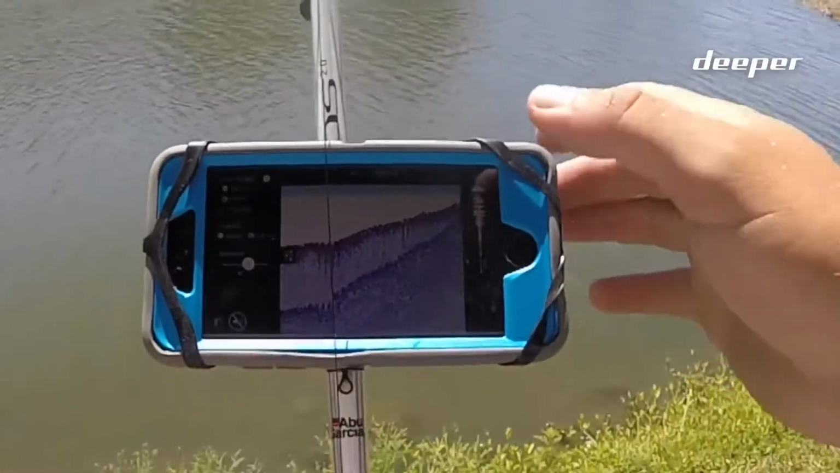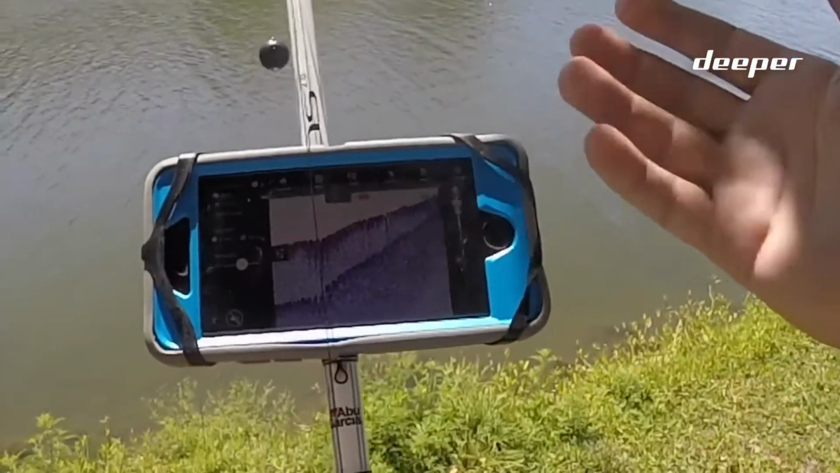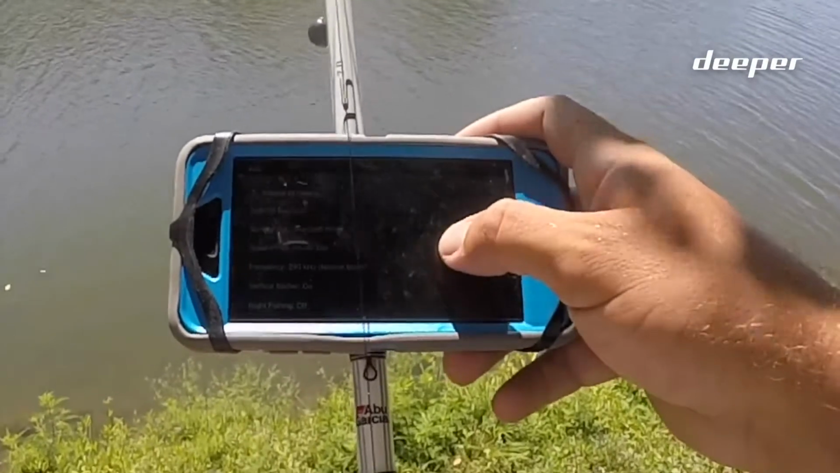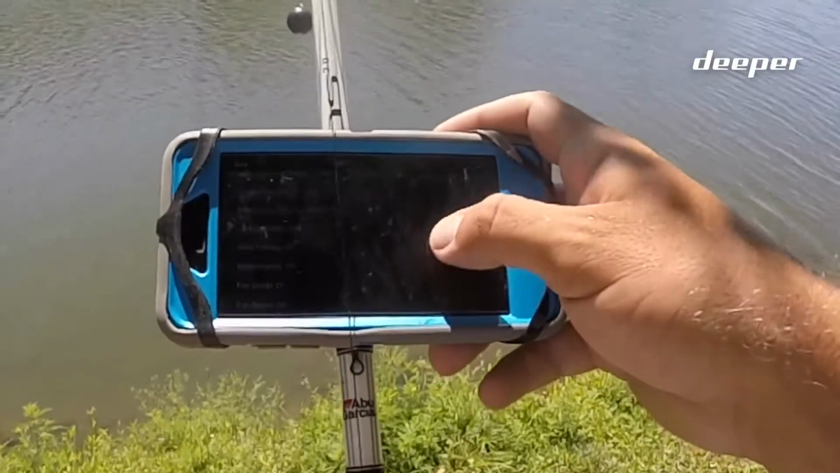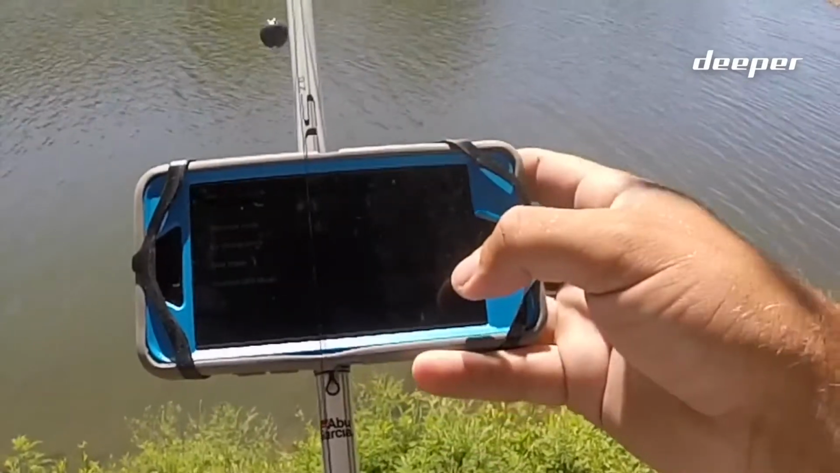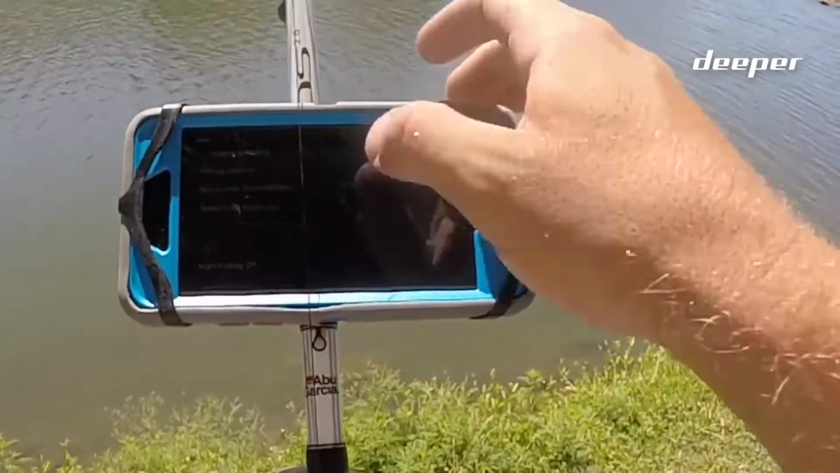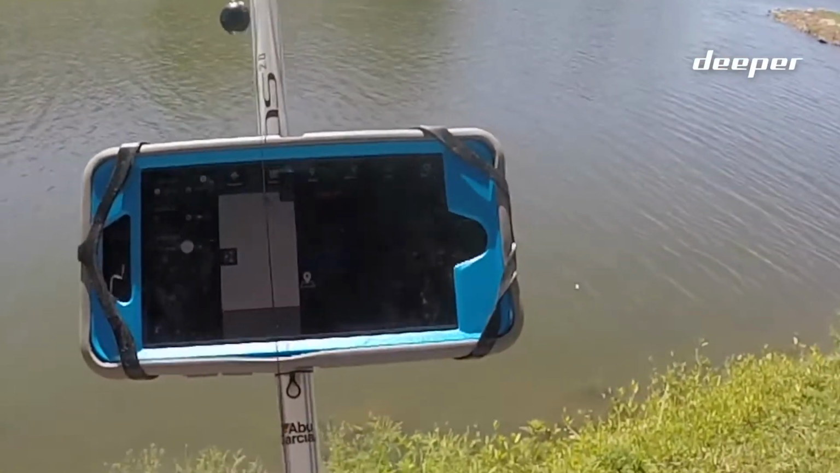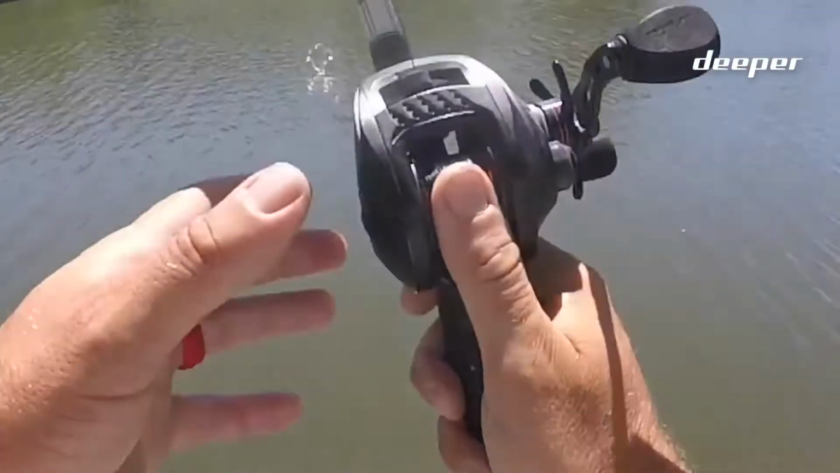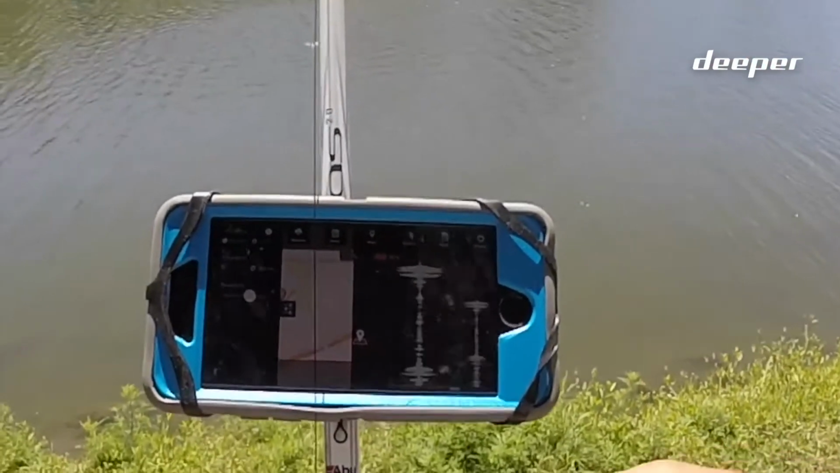So another cool thing about this is the different type of modes it has. This is something you can use all year long because it actually has different sonar modes. What I mean by that is, go down here in the settings, sonar mode. Right now it's on standard mode, so we'll switch that over to ice fishing mode. And so it's just like a flasher. Just like you got a flasher in ice fishing, now you don't have to carry that big heavy flasher around. It does the exact same thing as a flasher.